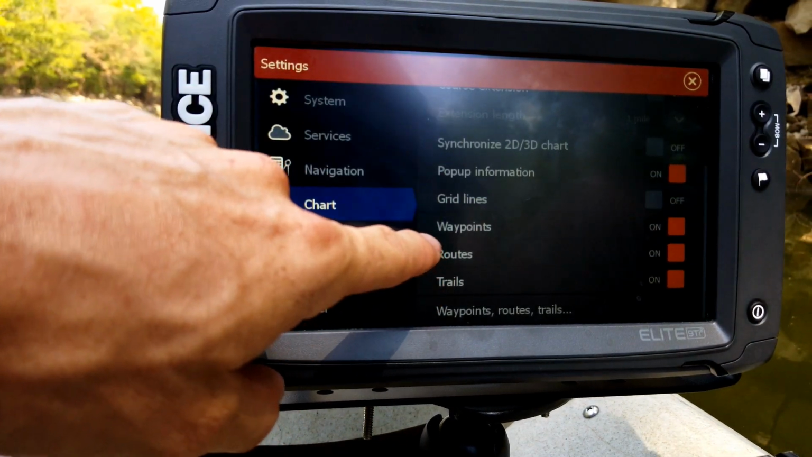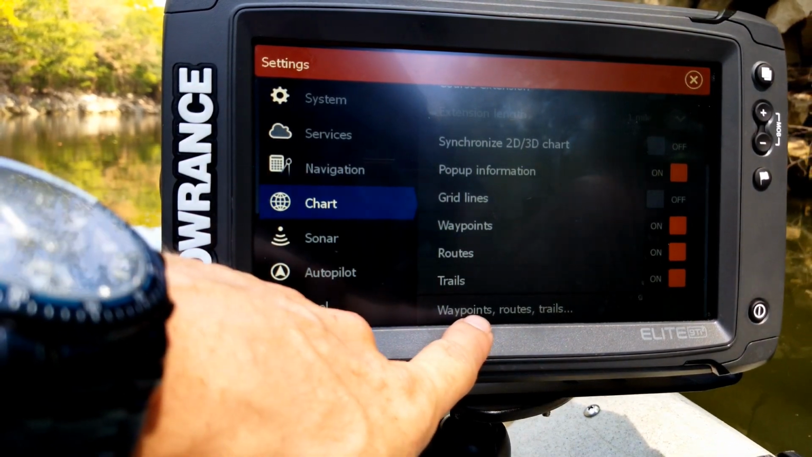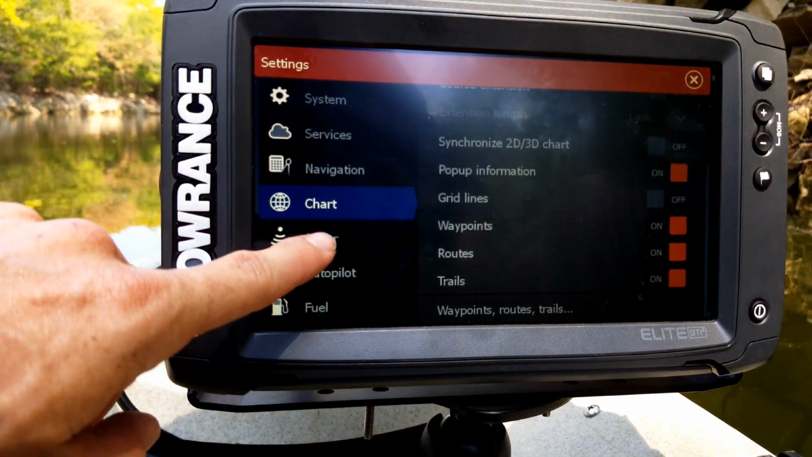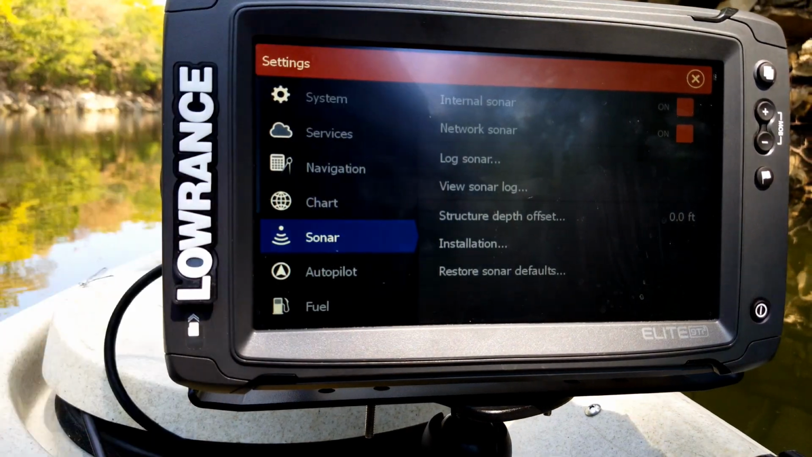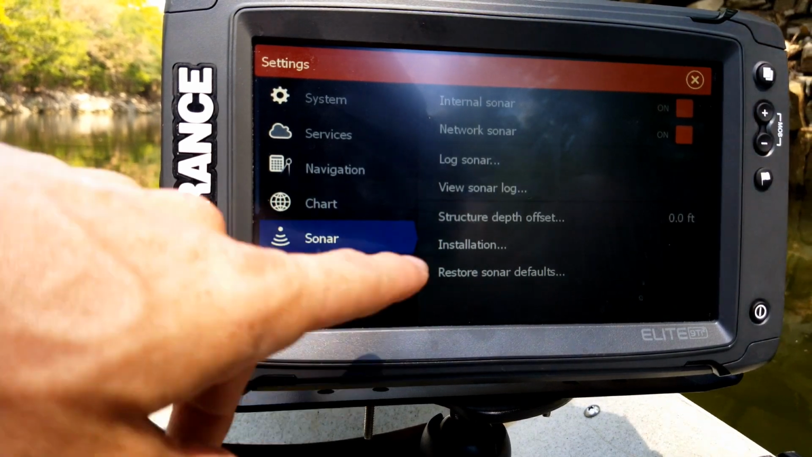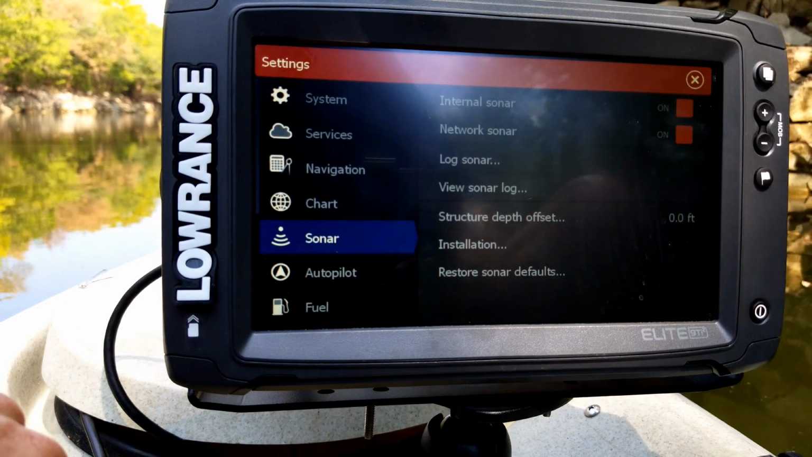You can turn on or off your waypoints, routes, and trails, or you can click right here and go into your full waypoint, route, and trails list. And then you also have your sonar features, where you can turn off your internal sonar or allow it to network wirelessly. This is actually a pretty popular one that I recommend you learn and become pretty familiar with.